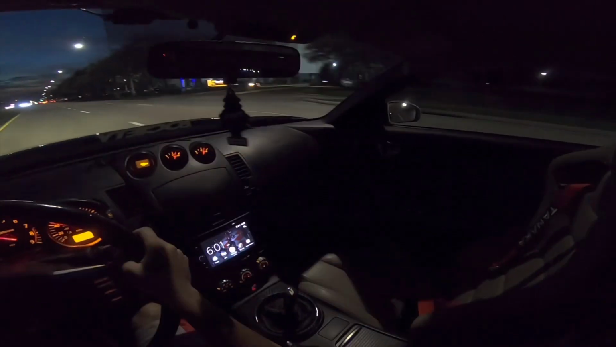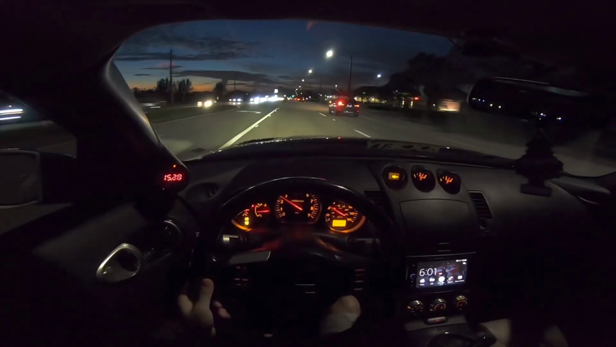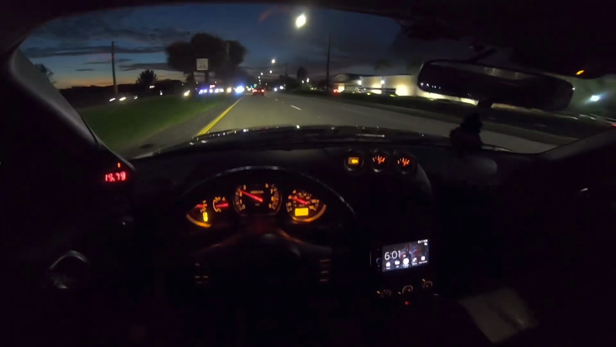What sucks about driving at night is that you don't know if you have any cops behind you, because like all the freaking lights of the cars look almost the same. So unless it's really close to you, you won't know. And this area is always a lot of cops, so kind of sucks. Definitely need to find a better place to do some pulls and whatnot.